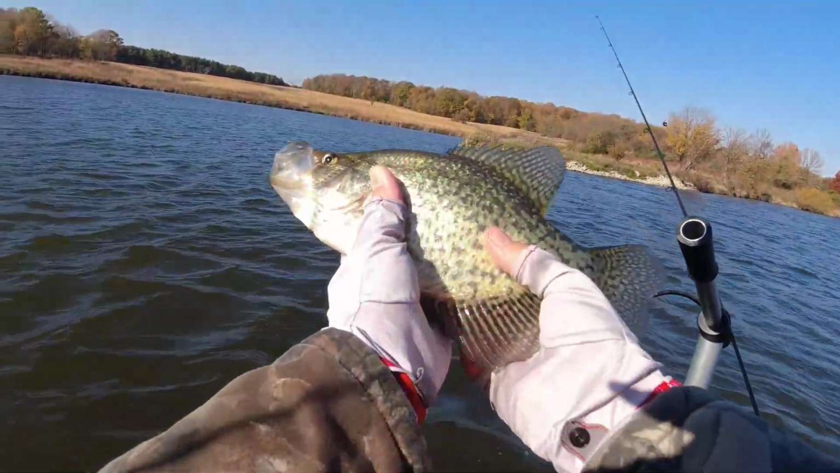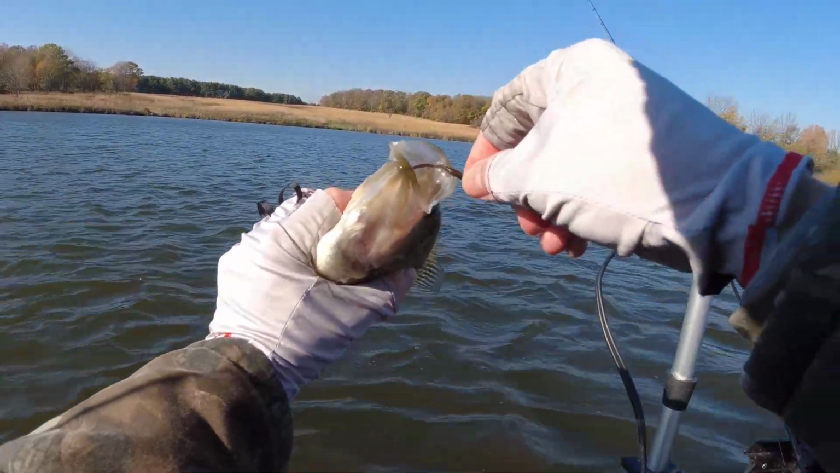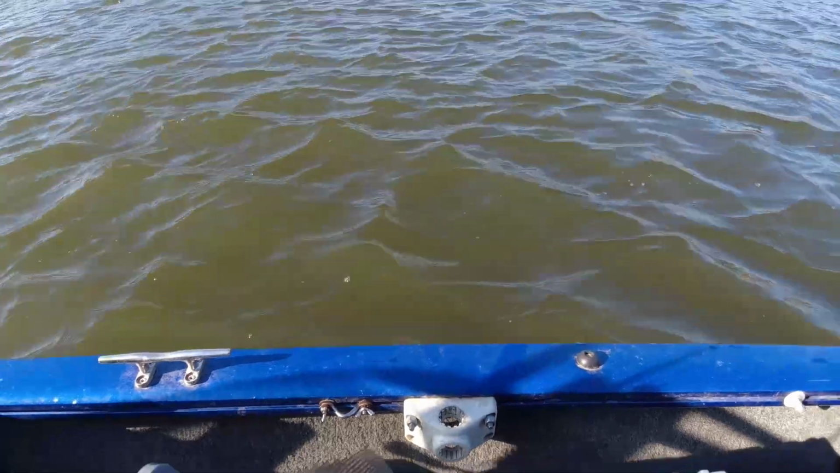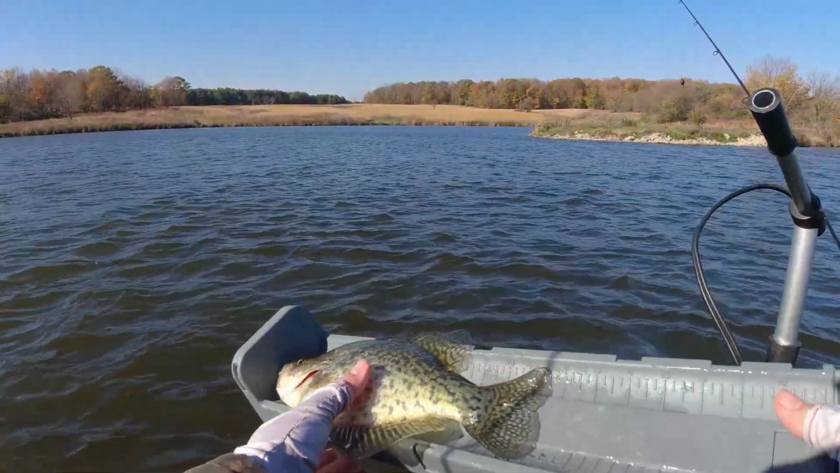Look at this fish. Look at this mouth. Let's put him on a bump board. That fish is almost 12 inches. I'm gonna let him go.